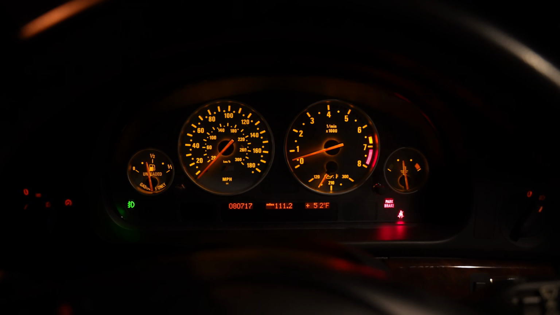Even the shifter. The shift knob has an illuminated top which tells you the H pattern, which of course we don't really need to see to shift our vehicles, but it is really nice to see. And a lot of aftermarket versions of this, they don't hook up, so they do not light up.